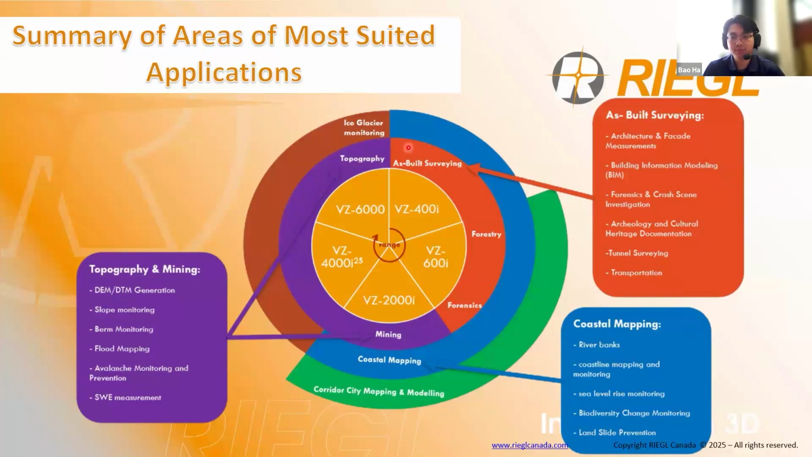Starting with the bright red section, you have the as-built surveying. In this red section, it includes as-built surveying, forestry, and forensics. The as-built surveying, think architecture, BIM, tidal surveying, and transportation. Usually these kinds of cases are good for the 400i, and the 600i works best because they're very fast scanners and very versatile at this scale.